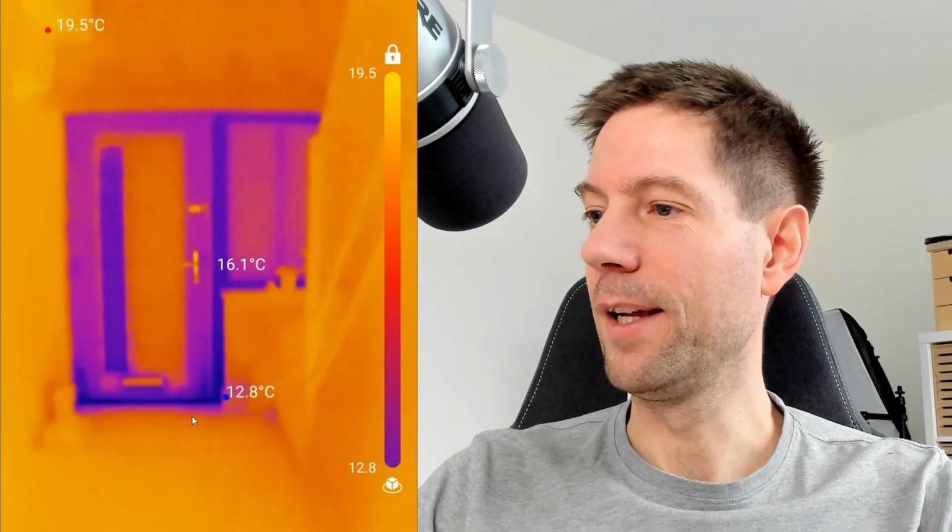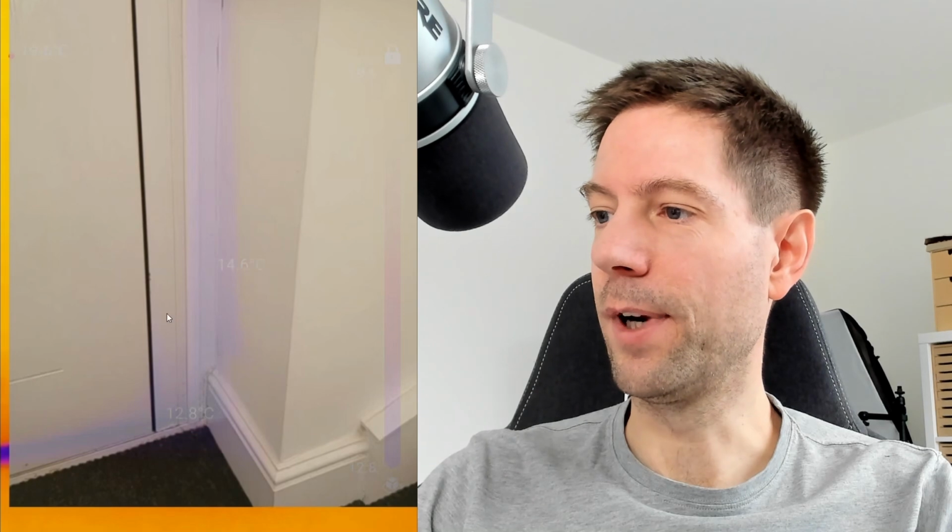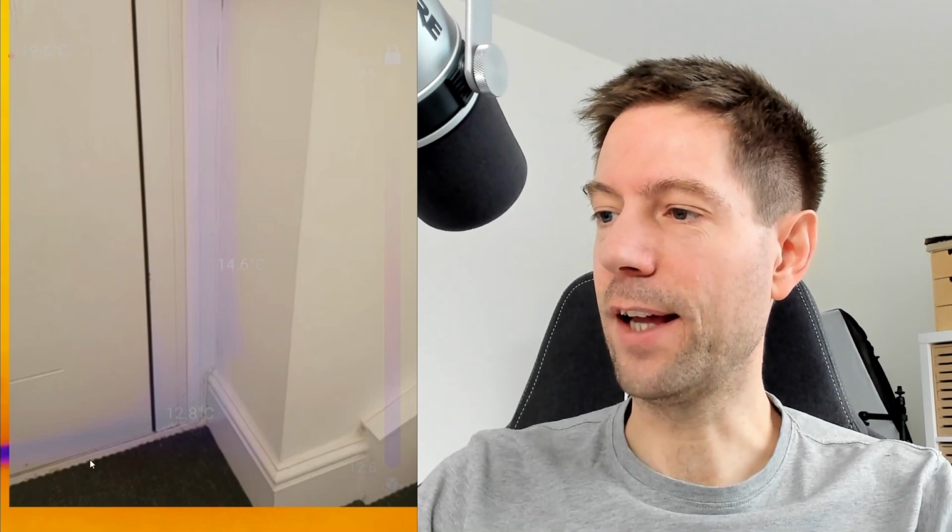But here again, the door frame is very much colder than the rest of the room. I'm going to do a bit of a close-up in a second, but yeah, you can see particularly along the bottom edge here and up the side. If I pause it once again, so this very dark strip, which is at least 3.5 degrees lower than the rest of the door and the floor there. And in particular, I'm going to change back to the visible view here. You can see again, the door has this metal frame running around and along the bottom here. So I think that's the cold bit.